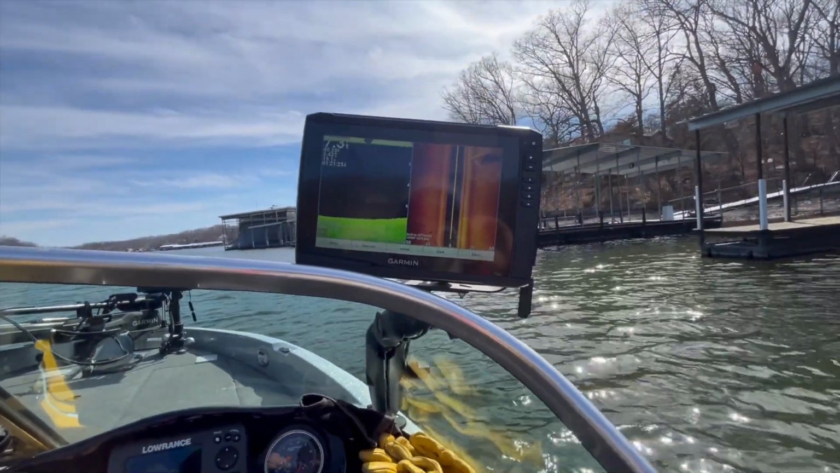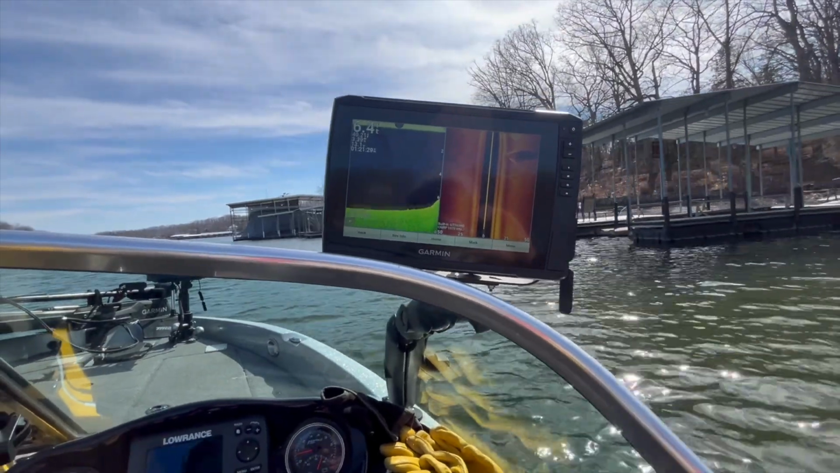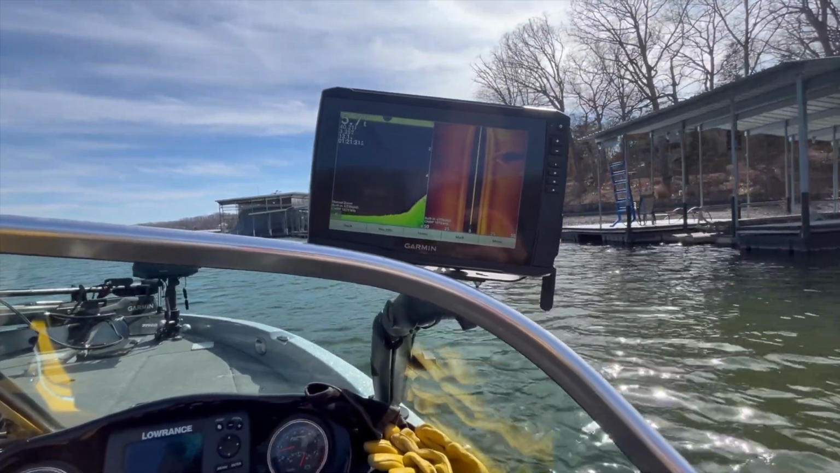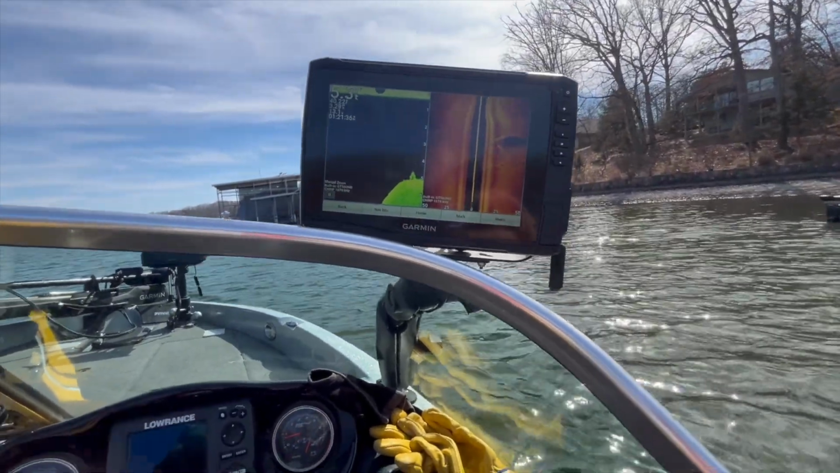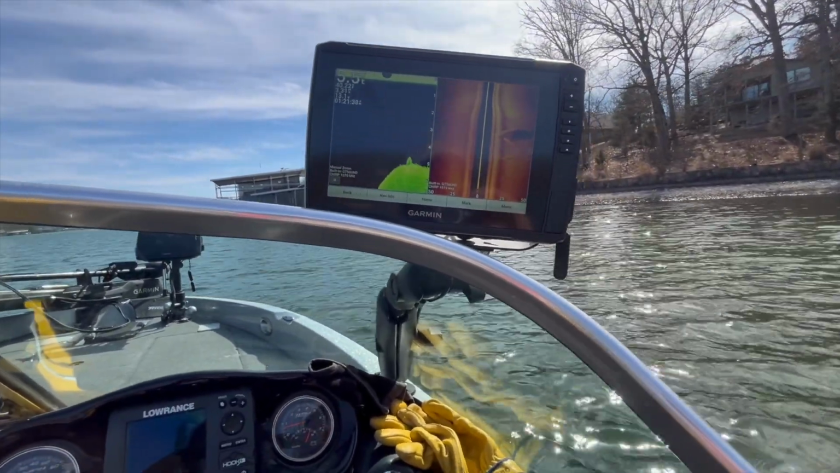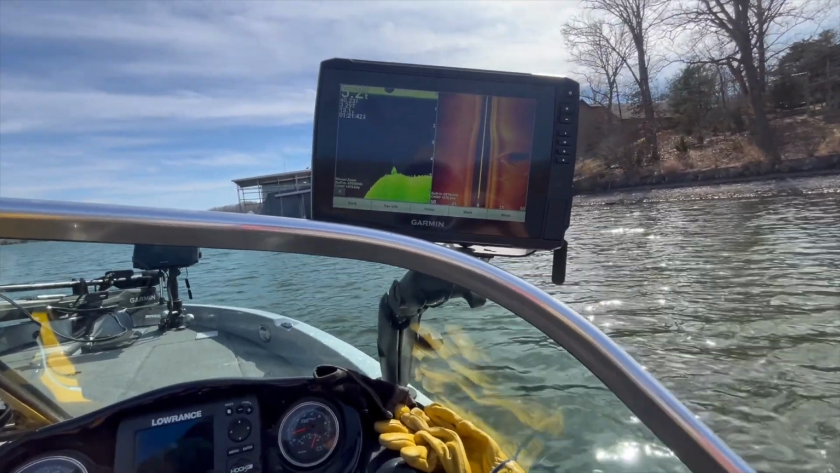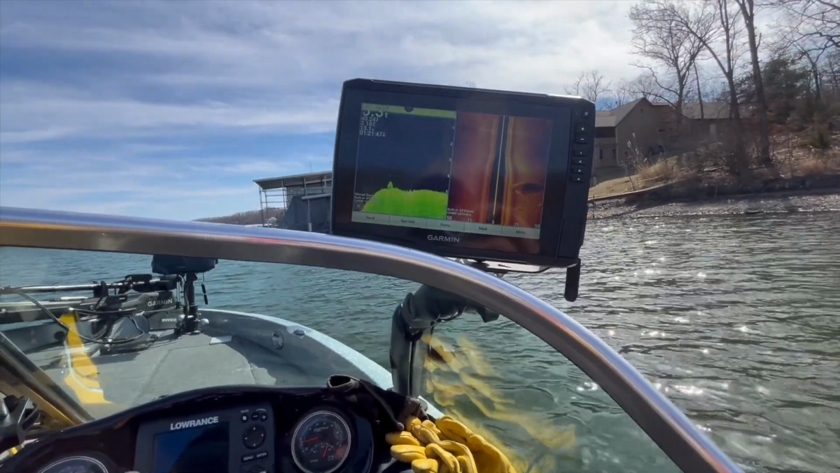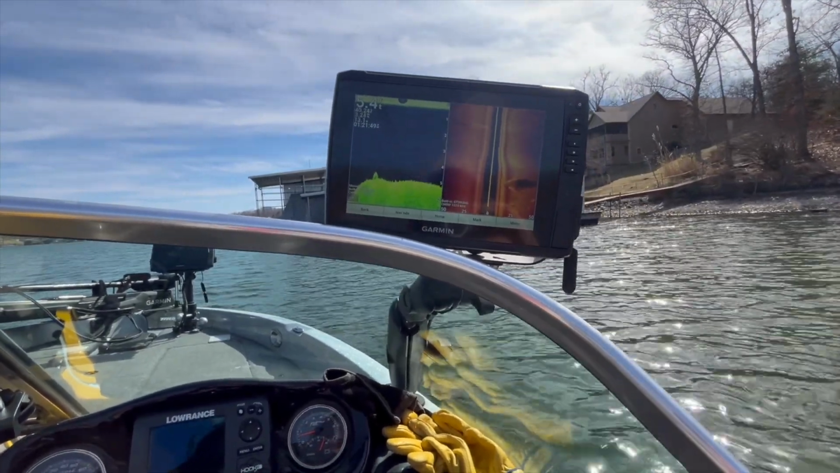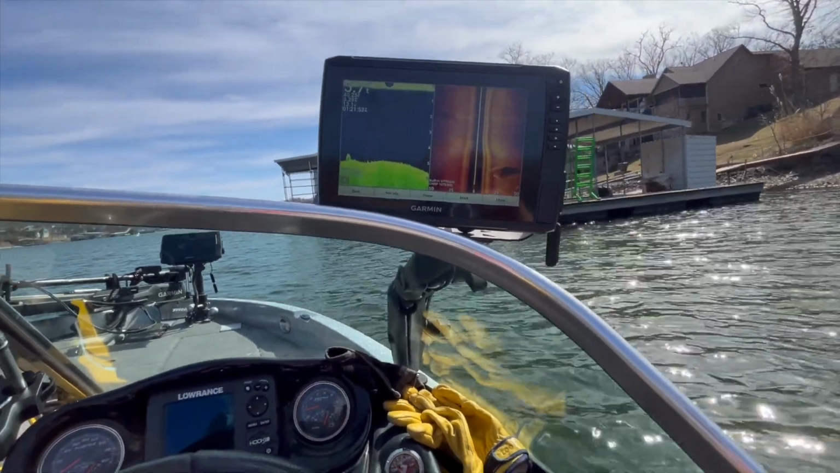Well, I haven't had any luck today pulling jigs, so long lining. So what I did was I ran up Indian Creek, and I followed the creek channel all the way back. I went back to where the water depth was about 30 foot, and I just followed that creek channel all the way back.